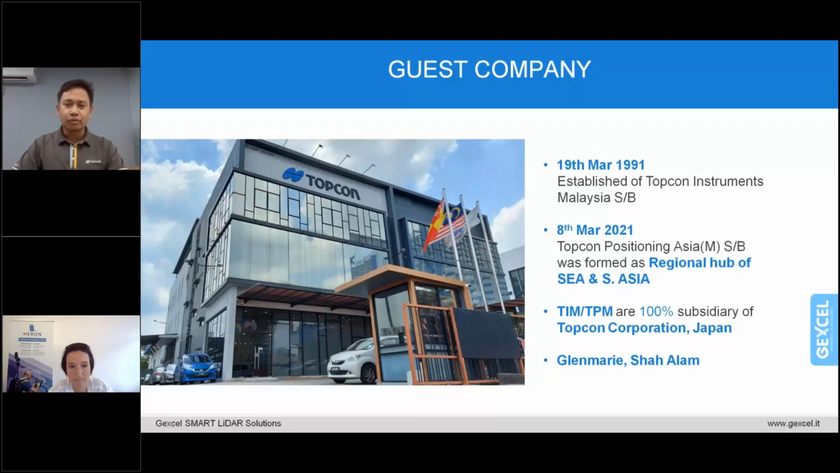In March 2021, Topcon Positioning Asia, Malaysia, Sdn Bhd was established and acts as a regional hub for South and Southeast Asia under the helm of Topcon Positioning Asia Group.